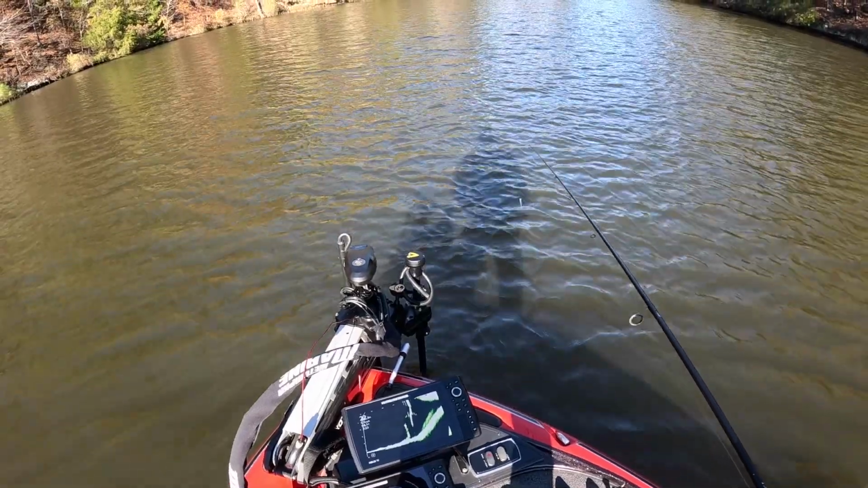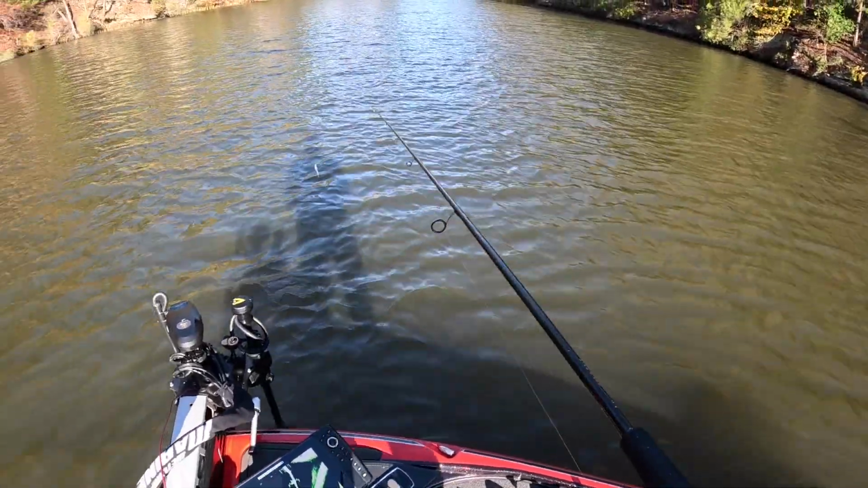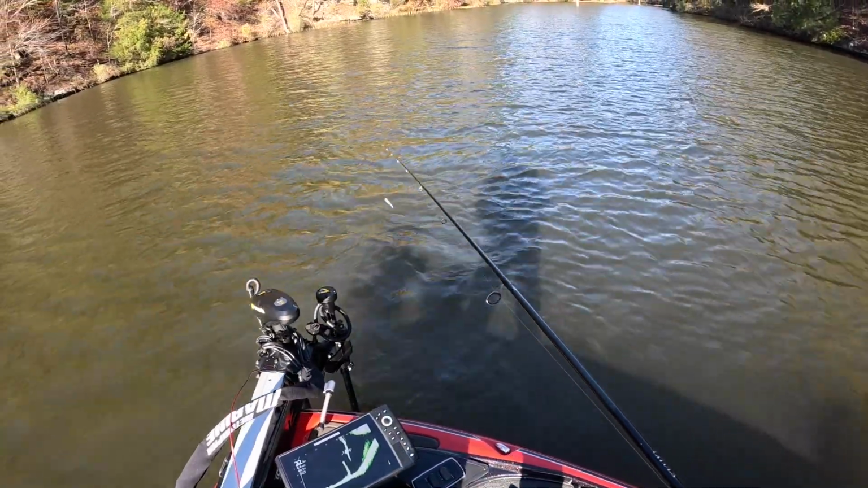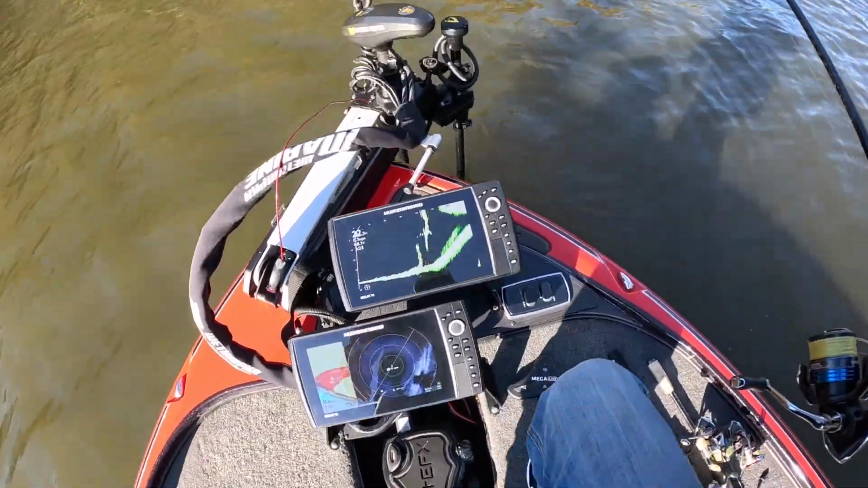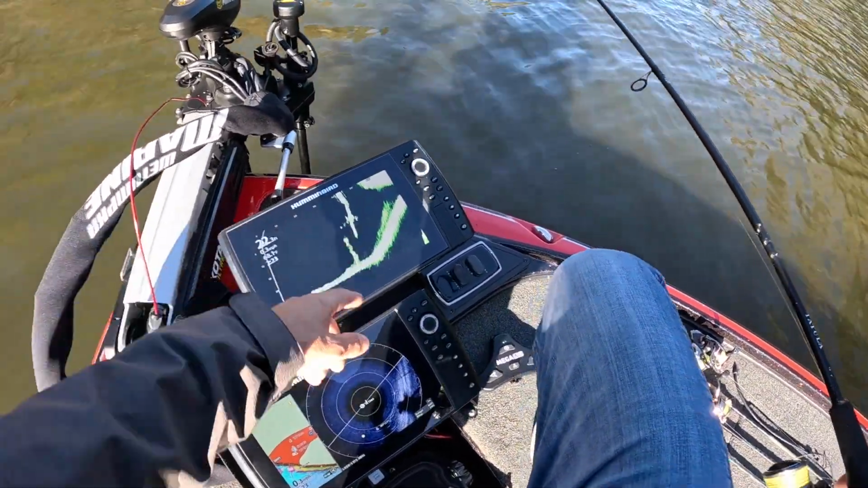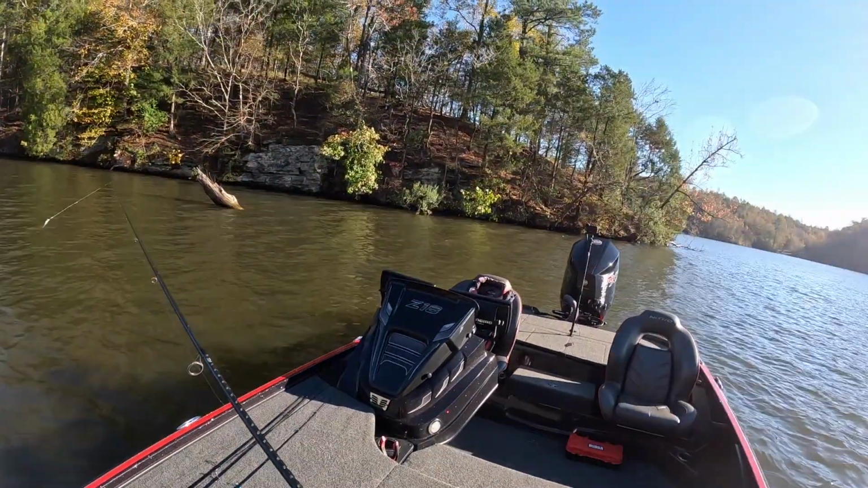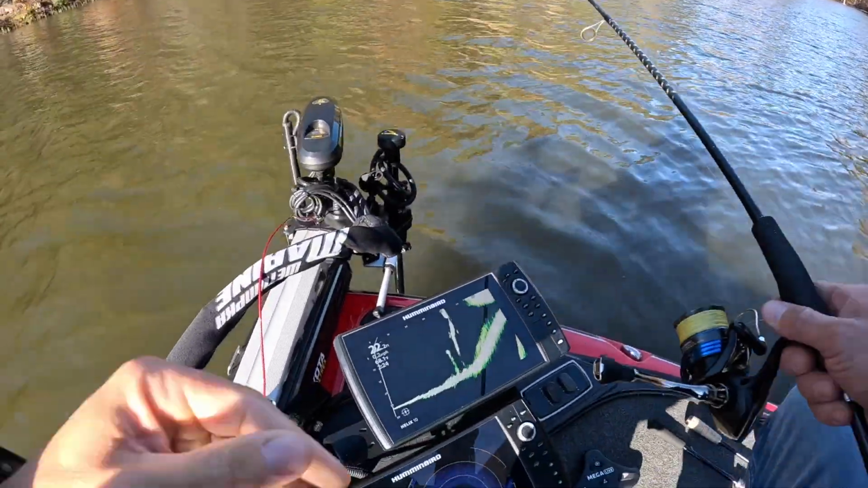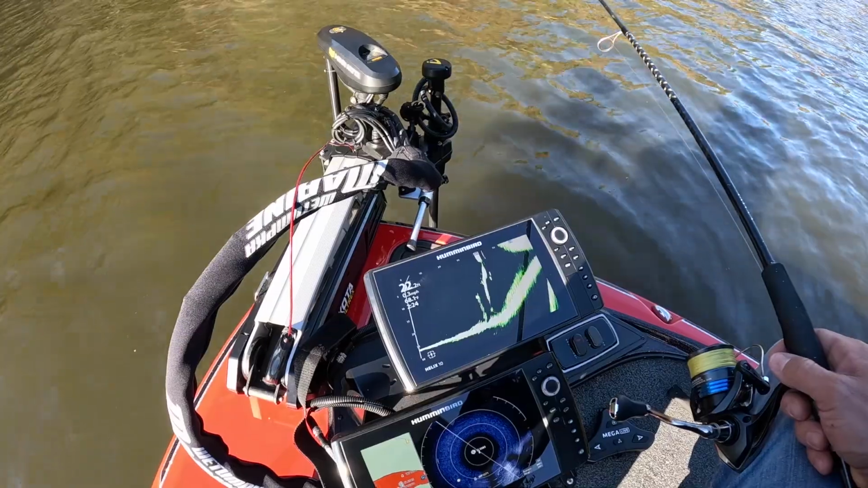All right, so I'm seeing those fish. It's stuck on the target. So we're on the target right here. I hit it on there. The boat is turning. You can see the back end is swinging around. We're still locked on that target. Still locked on it.